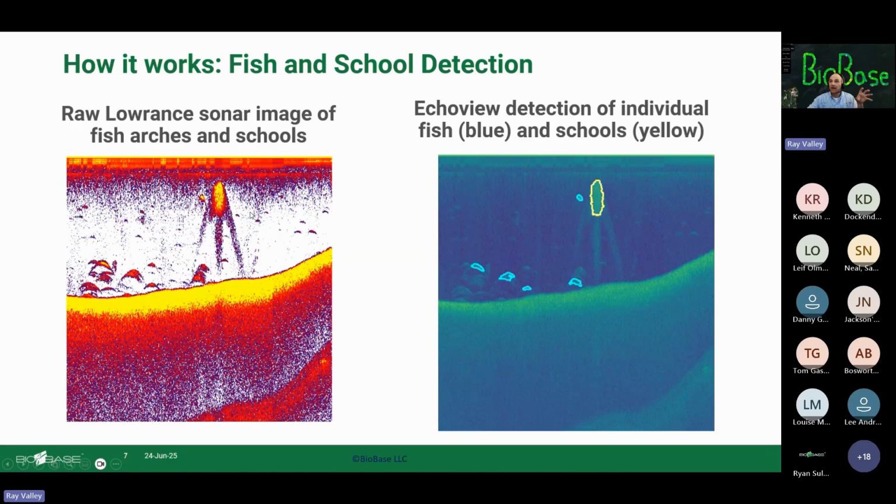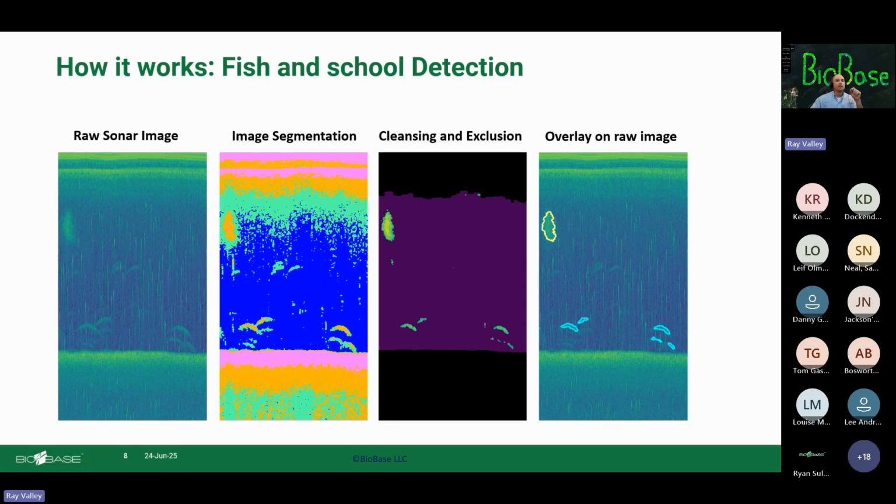EcoView did, and what EcoView does, and they've been doing this for years, is they take this raw image of acoustic backscatter. This is raw energy. And the hotter the color, the hotter the yellow, the more the backscatter, the more the energy, probably the bigger the fish. And so it's pulling these things out as objects. So here this yellow is the school, and the blue is the individual fish. I'll talk a little, yeah.